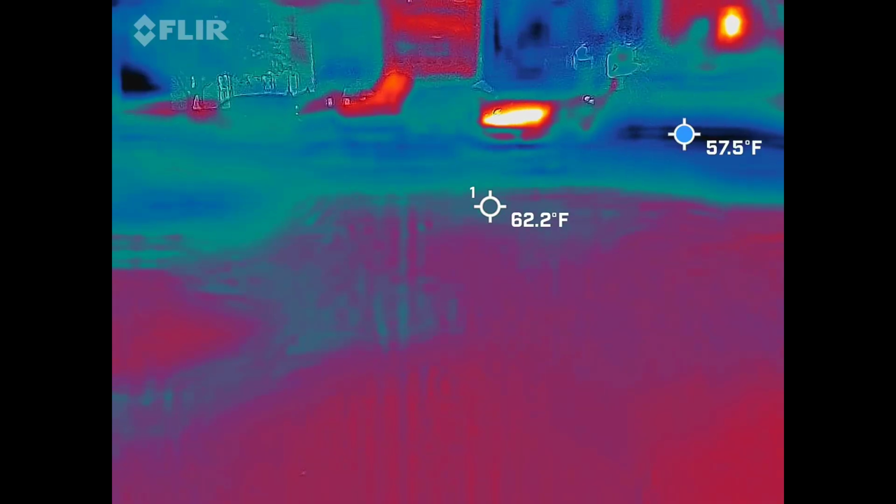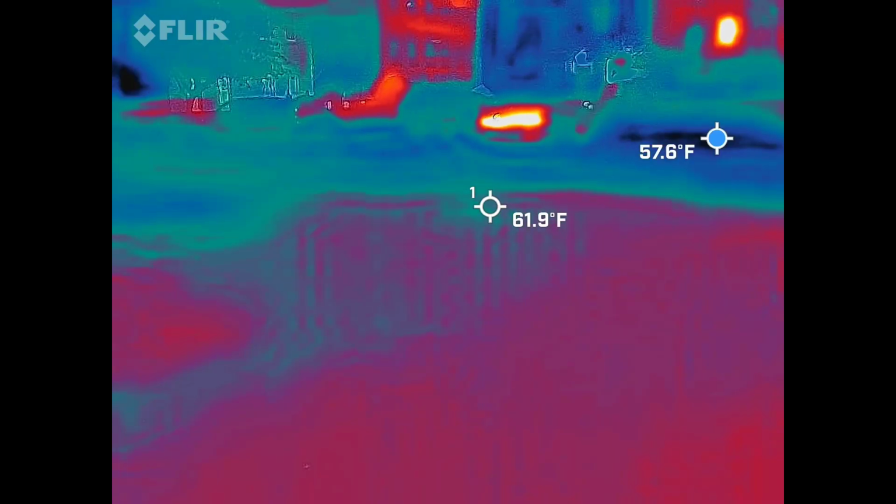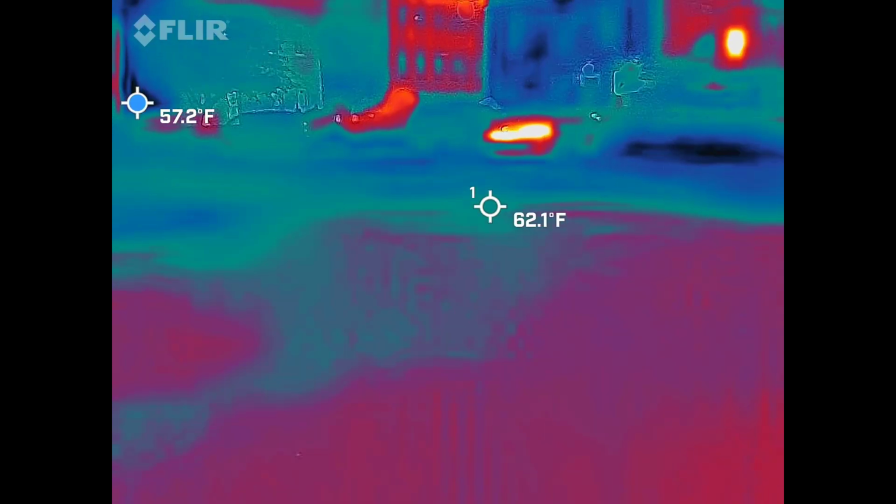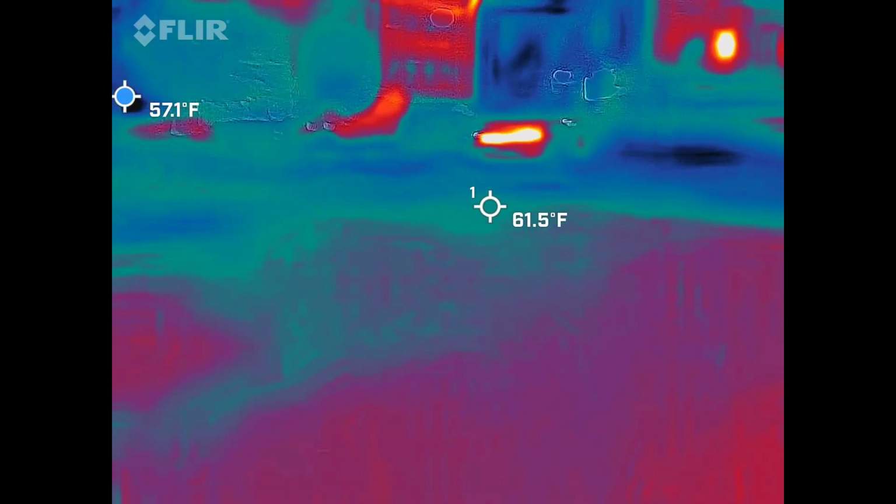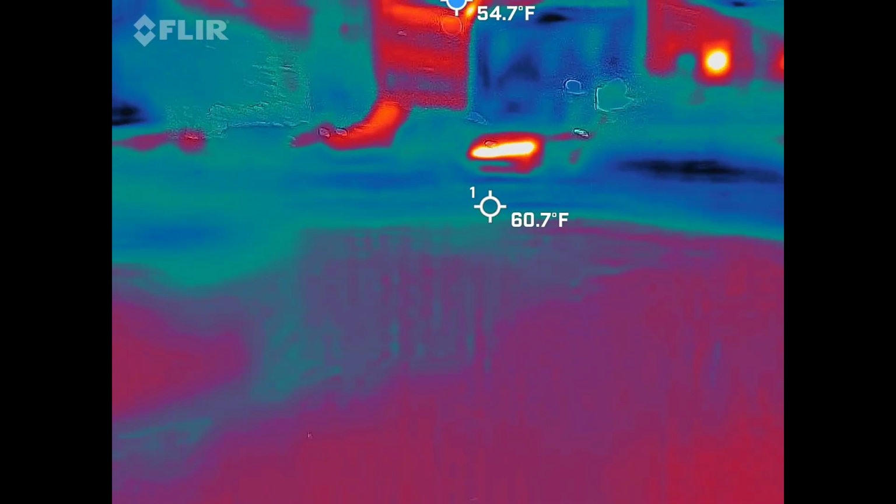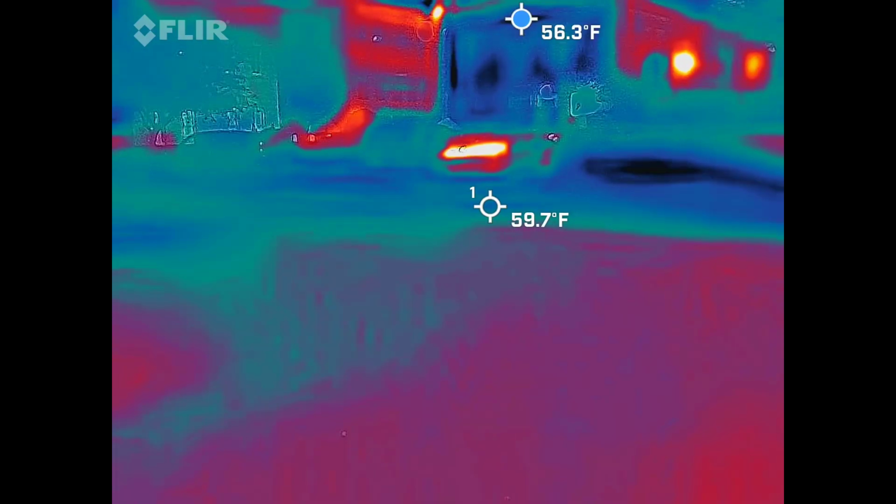Okay. I'm waiting for the blue dot to kind of land there and give me a temperature. You're talking about this one that's bouncing around. Right. It's basically bouncing around over there because it's on the glass of that SUV over there. Okay. Glass is always going to be colder than cement and gravel and everything else around it. It's not as much insulation.